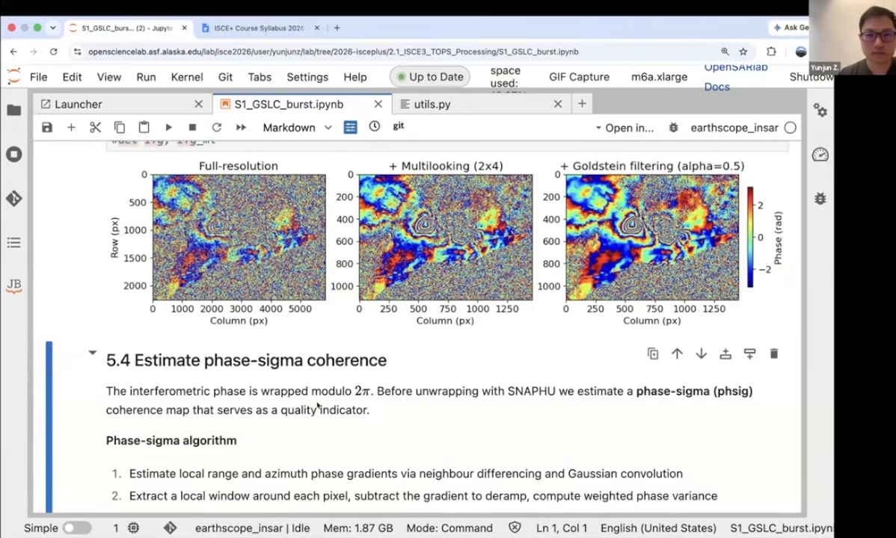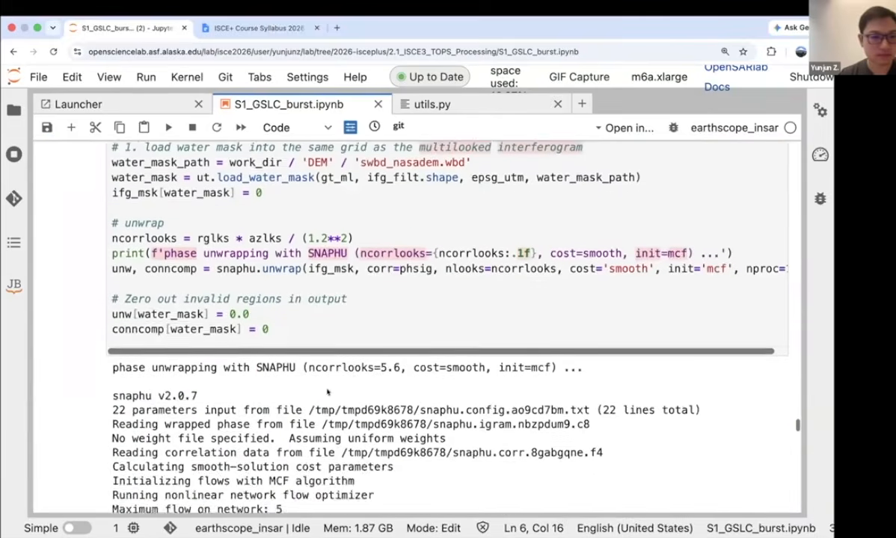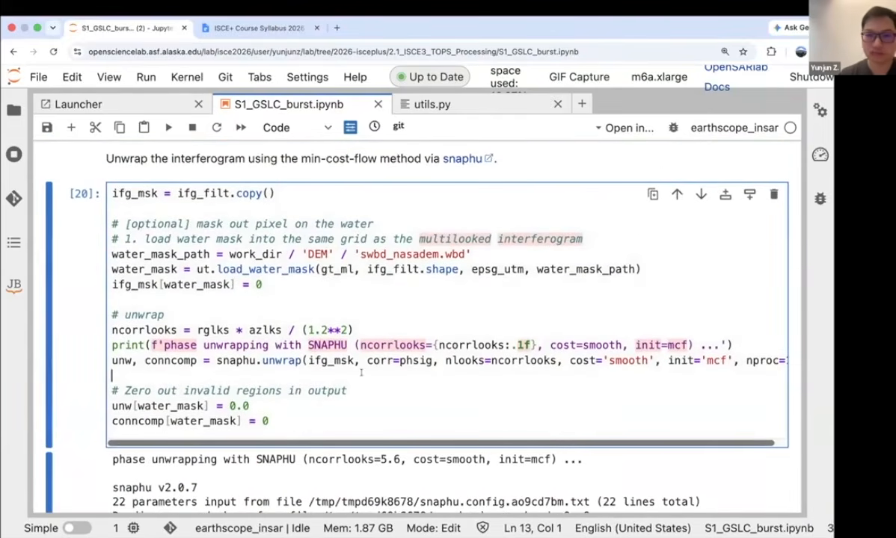For phase unwrapping, you want a good estimate of what the phase quality is after filtering. But if you want to look at the coherence as a function of what's actually on the ground, you have to use the unfiltered coherence, like for damage mapping or studies of forest height or anything where you need to know what the coherence is at a given location.